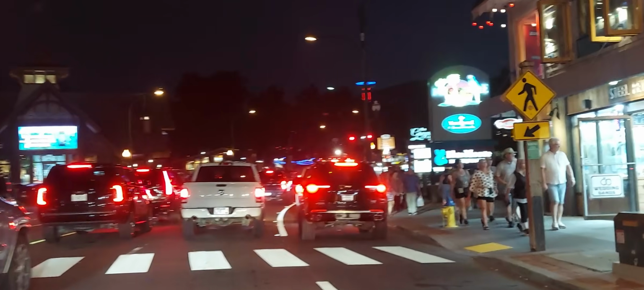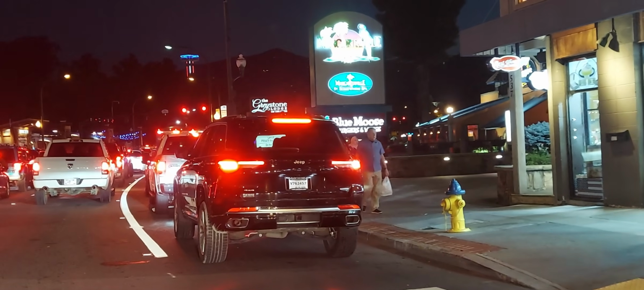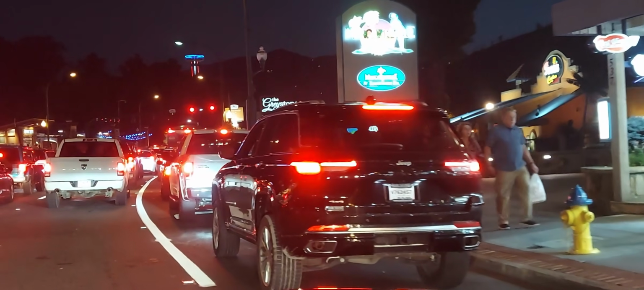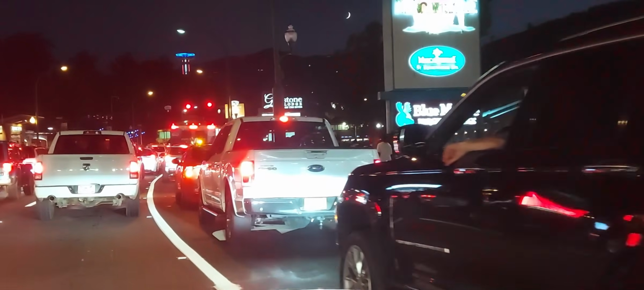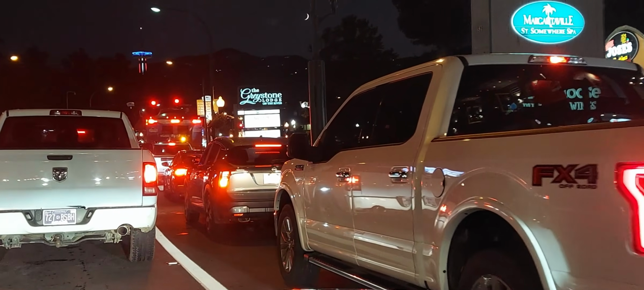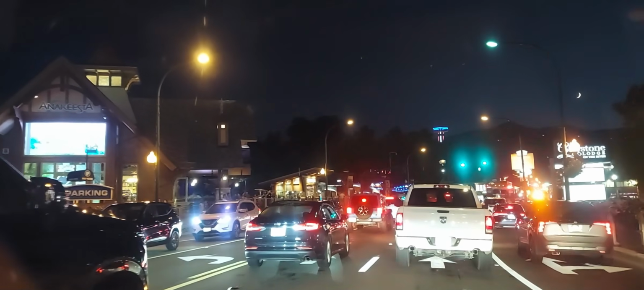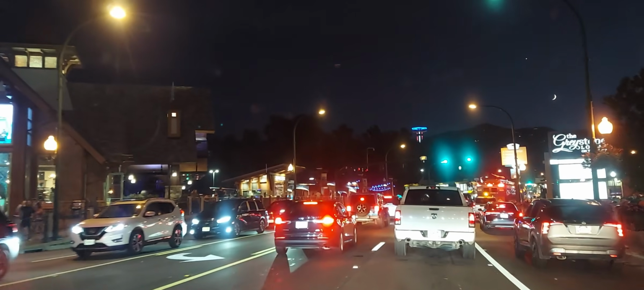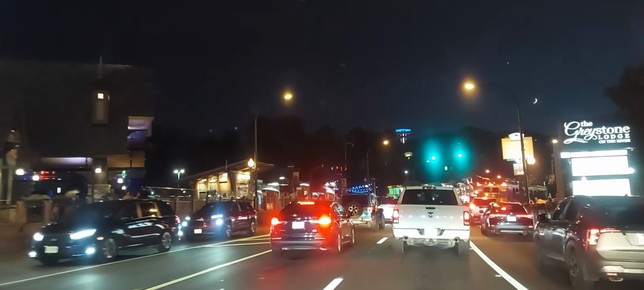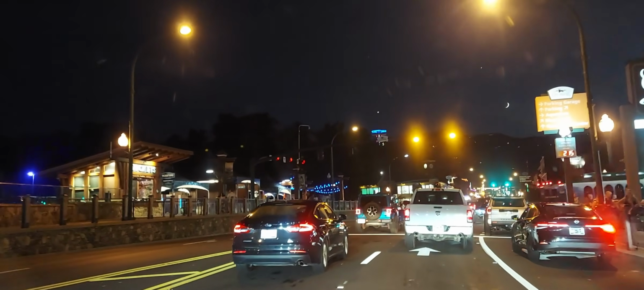There it is. Anybody crossing? I don't see anybody crossing. Okay. Quite a crowd here tonight. Definitely.